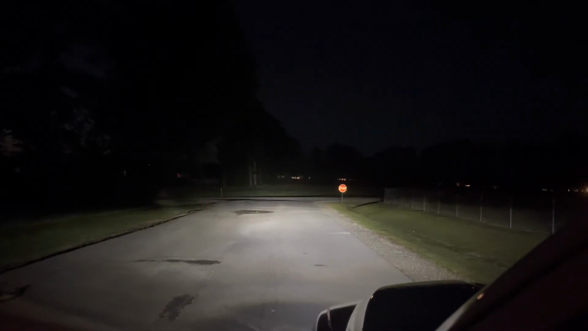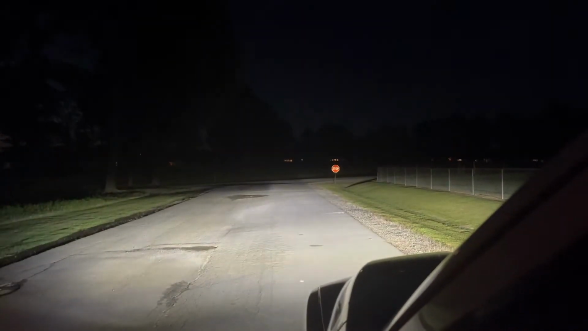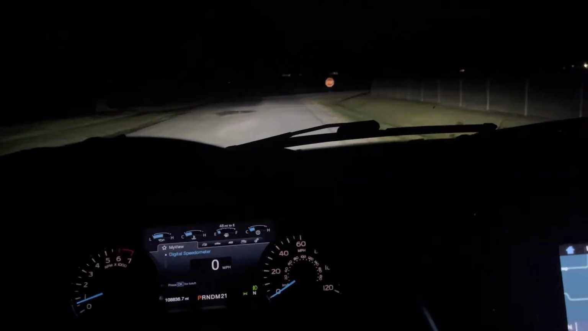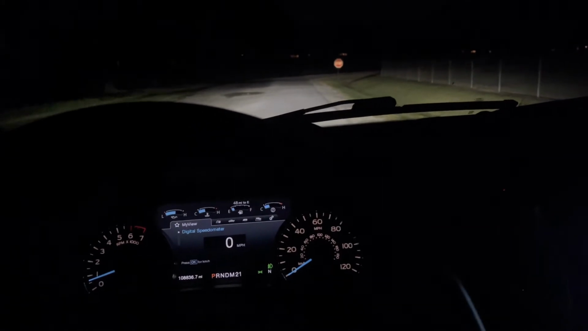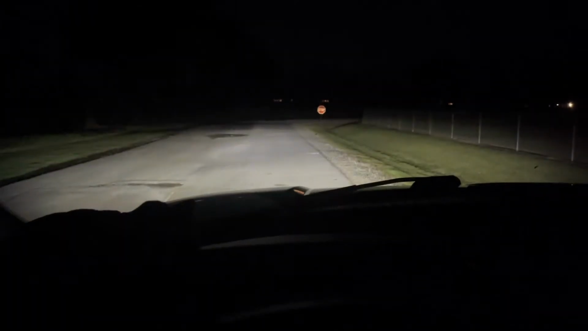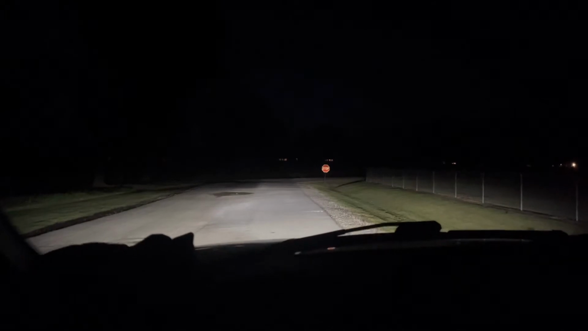So the high beams, they look better on the camera than they do in person. I need to get that 4-scan mod to do the Bambi mode where the fog lamps stay on with high beams. High beams, low beams, it looks really good.